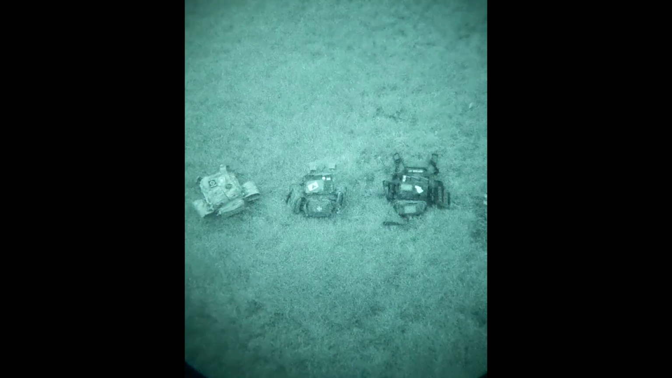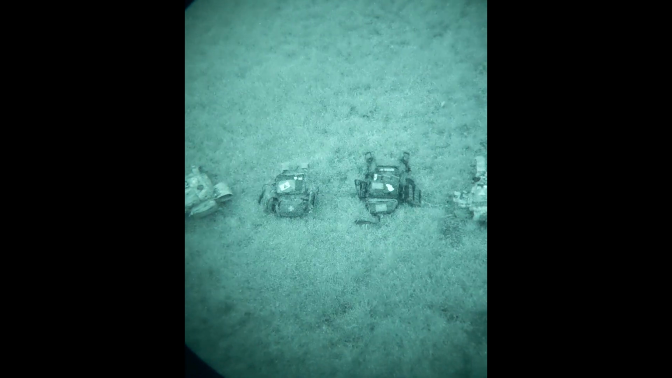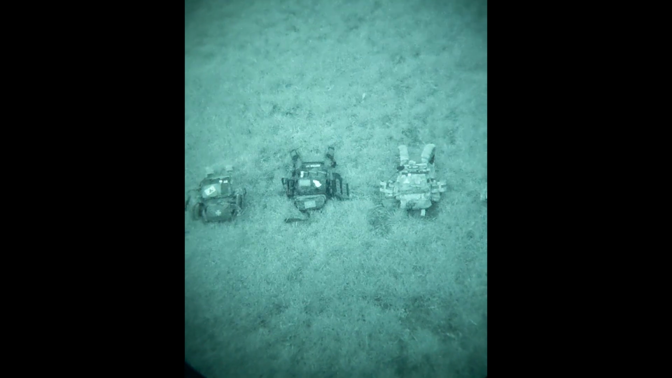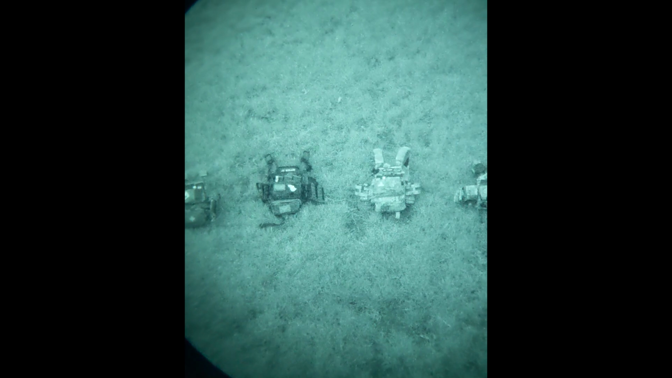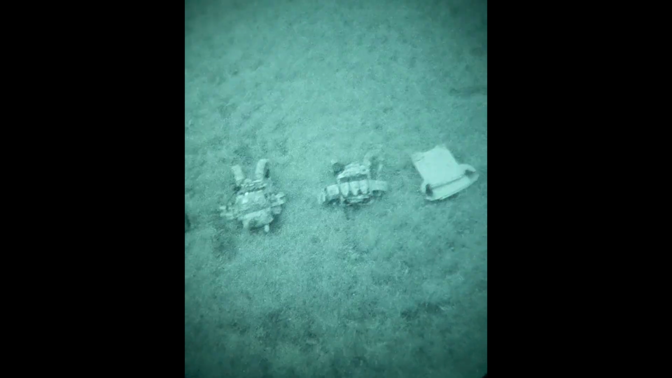Instantly from this distance, we start to see that whatever IR glow there was that the latest Reddit moron was whining about is no longer an issue. They all make a varying contrast to the grass, and all the other gear and bits give you away anyway.